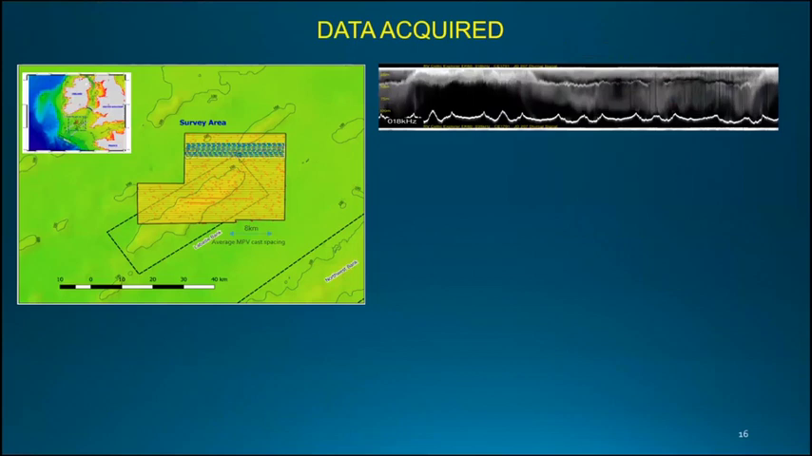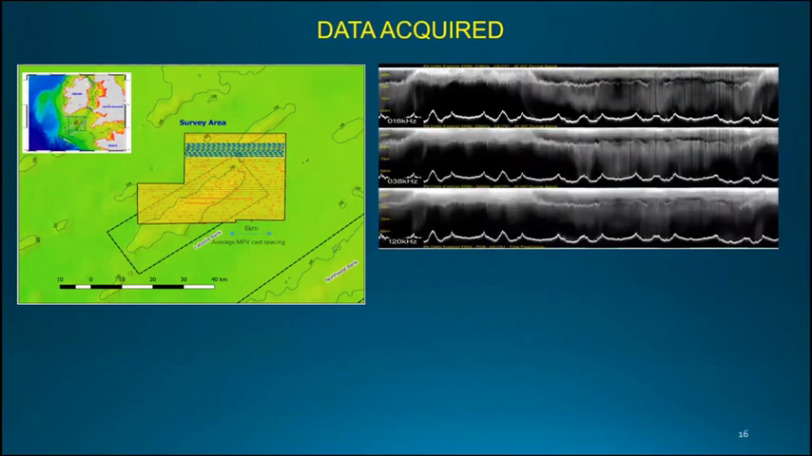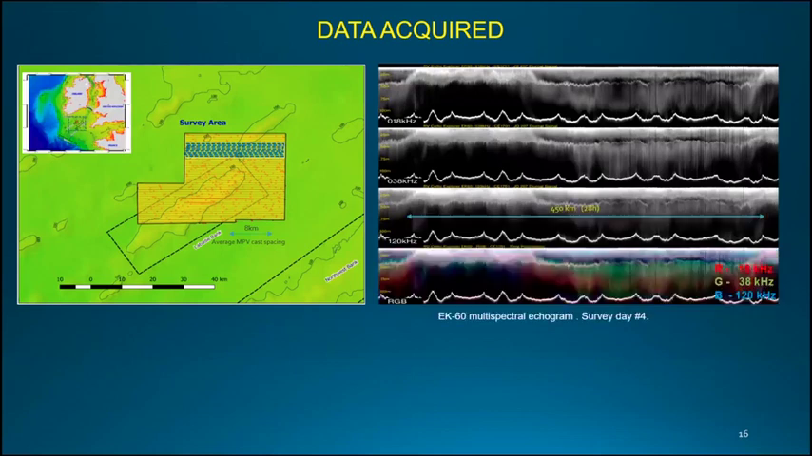So we can see here, this is a composite of 10 lines corresponding to approximately 1 day. This is the low frequency channel, 18, 38, and 120. And this is an overlay of the 3 frequencies together, a composite RGB, where the red stands for the 18 kilohertz channel, green for 38, and blue for 120.